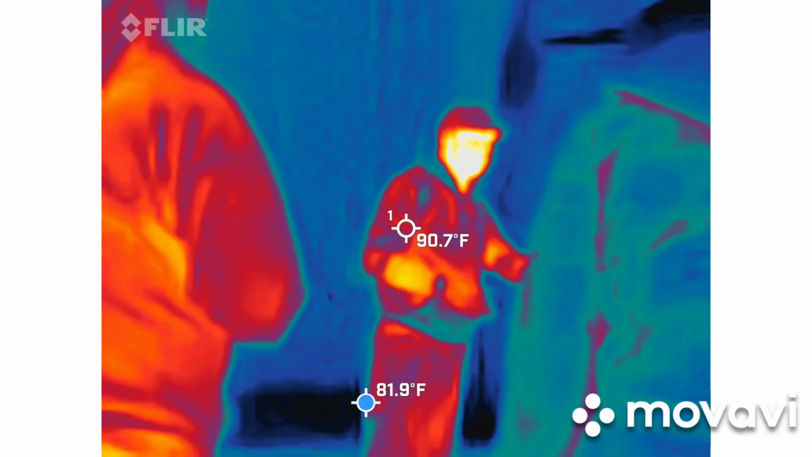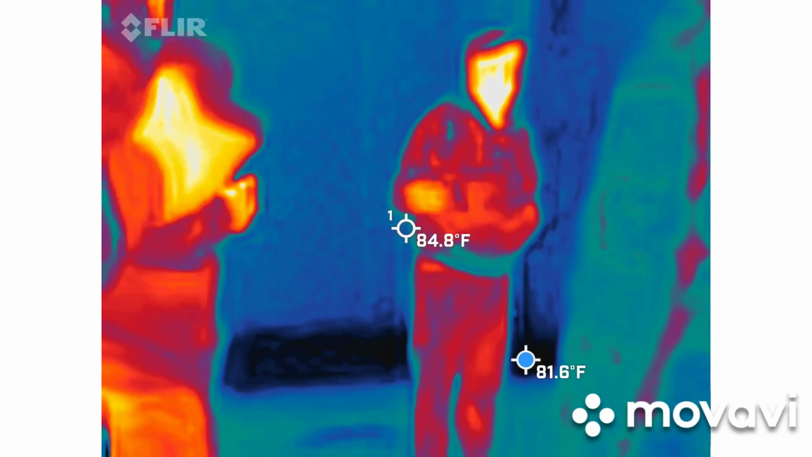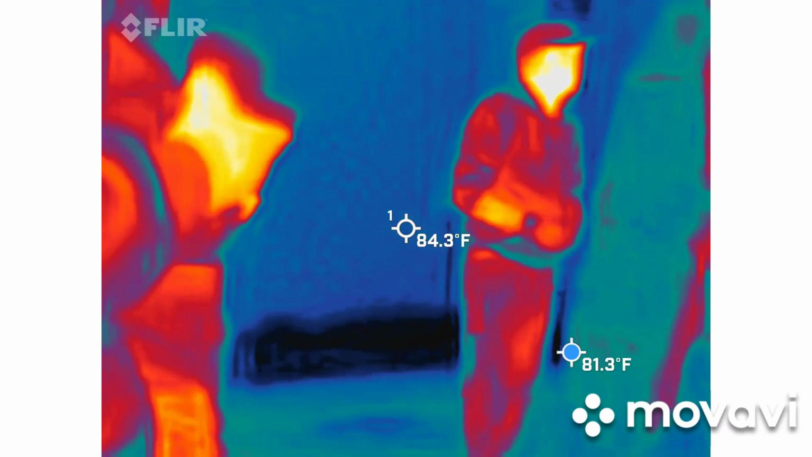There's a truck parked over there. People do not like their cars being filmed. If I was a car thief, the thermal imaging camera would be my first tool of choice, because that way I know exactly how long the car's been sitting there based on its heat signature. Don't get any ideas. So, this is the big red barn lot.